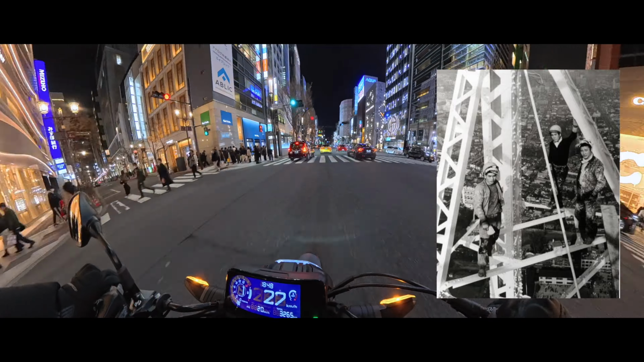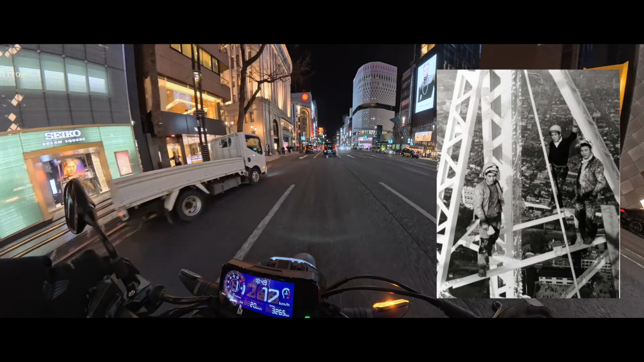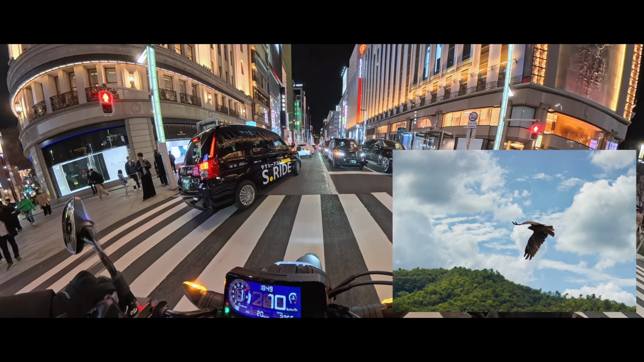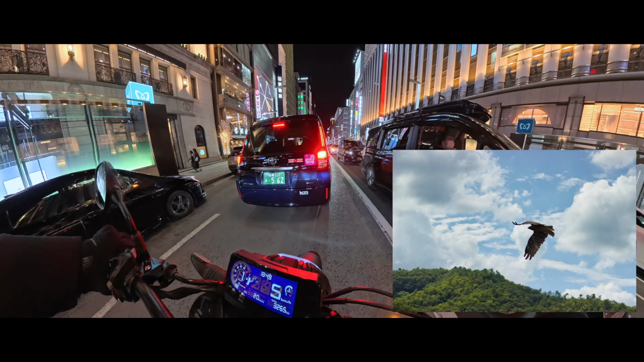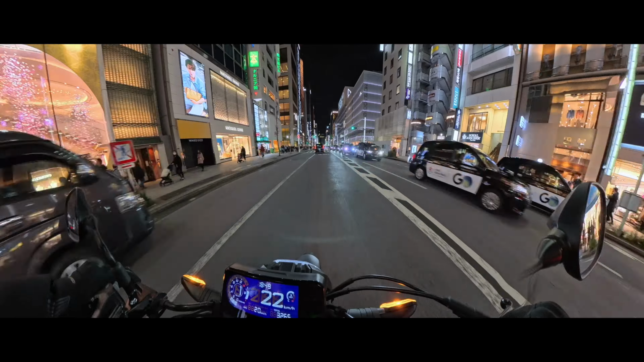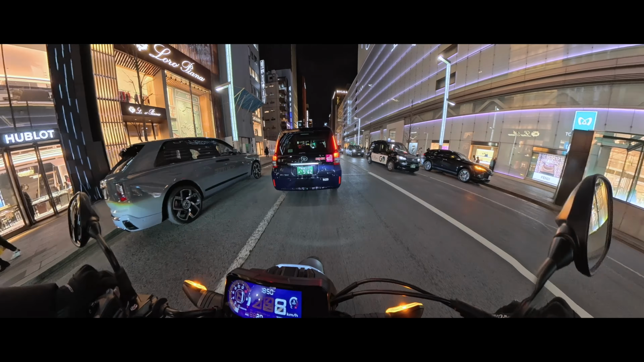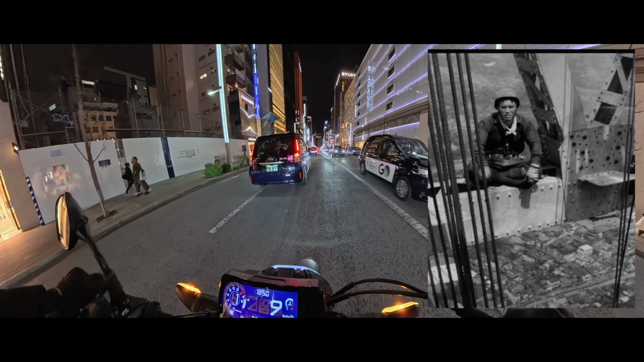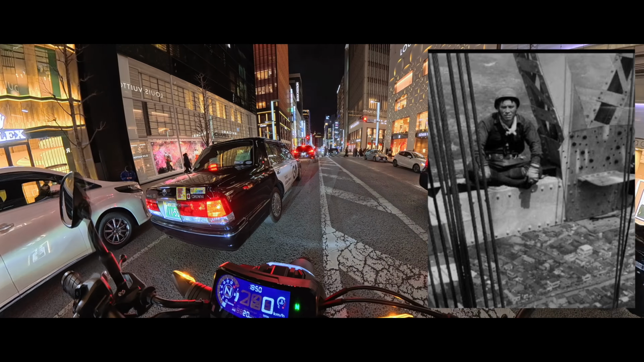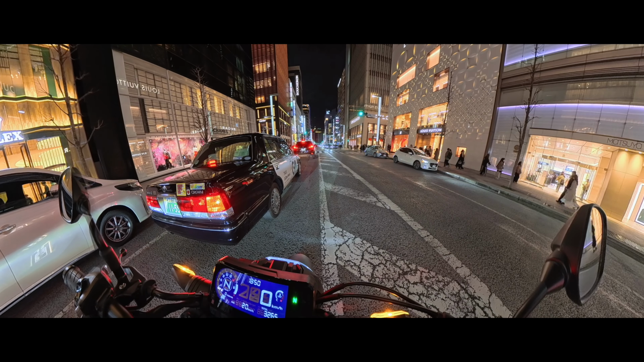These 400 men were traditional high-rise ironworkers, known as Tobi, a name they share with a common bird of prey in Japan, known for soaring high and circling in the sky. When the engineers showed up and suggested using safety gear, they refused. Harnesses are just going to slow us down, they said. They took more than 10-hour shifts every single day.